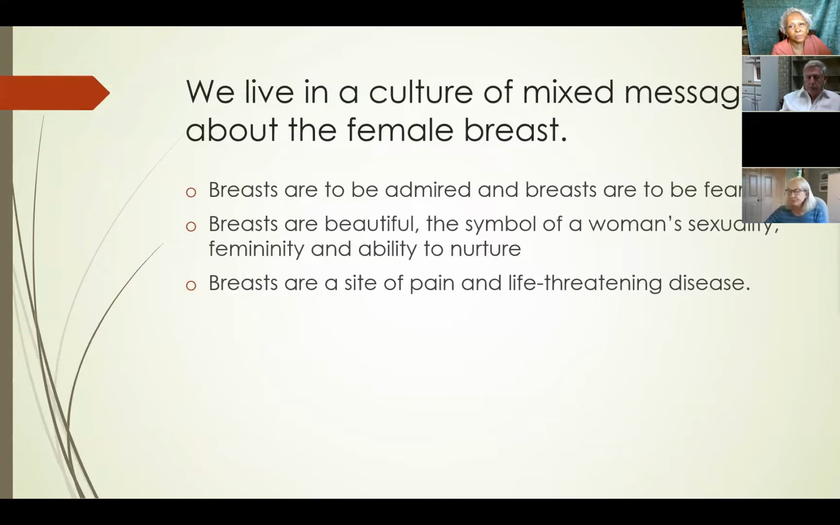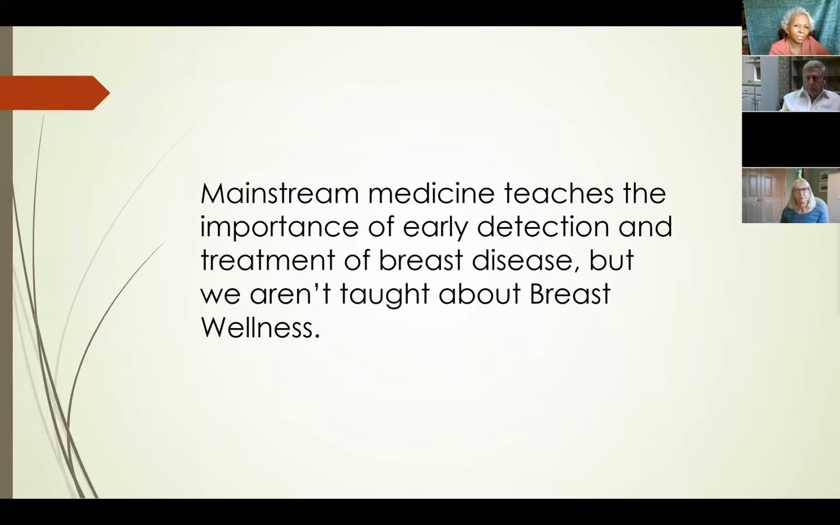So we live in a culture of mixed messages about the female breasts. A lot of times women's breasts are feared. They're a symbol of sexuality. They're also a site of pain and life-threatening diseases. So there's a lot of fear around the female breasts. Mainstream medicine teaches us the importance of early detection for breast illness, but we're not really taught about breast wellness.